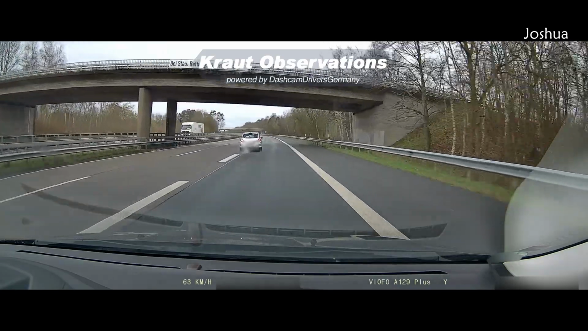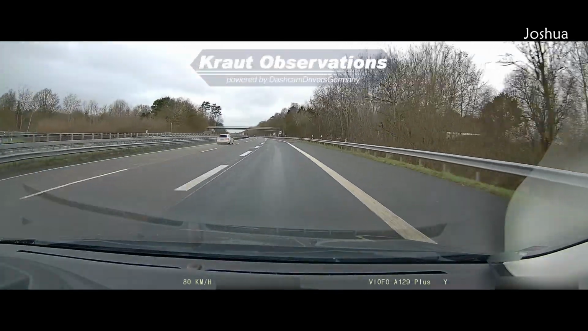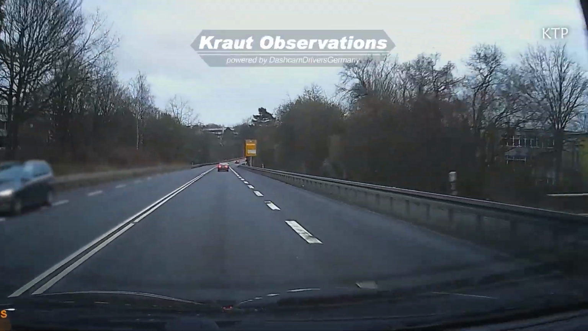Here, a very long lane for actually getting up to speed, but no, moving into the main lane instantly at minimal speed. And even stupider, having a long acceleration lane and not using it at all.